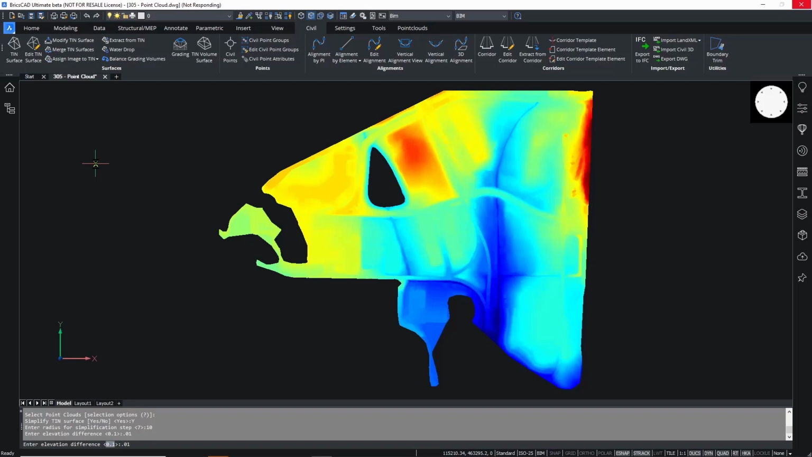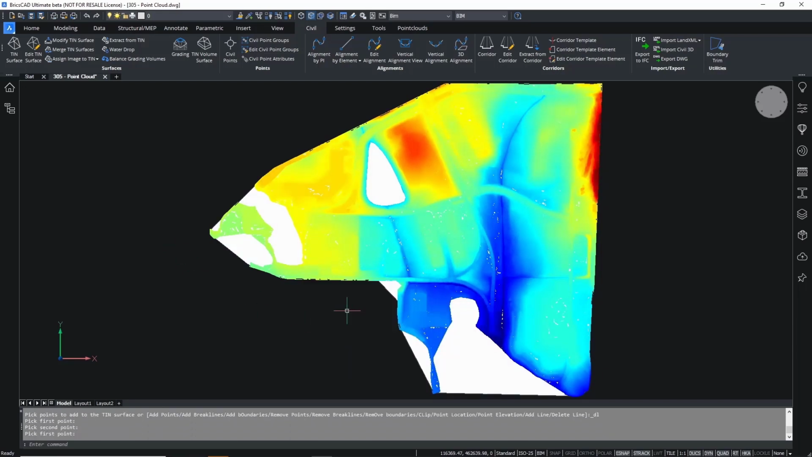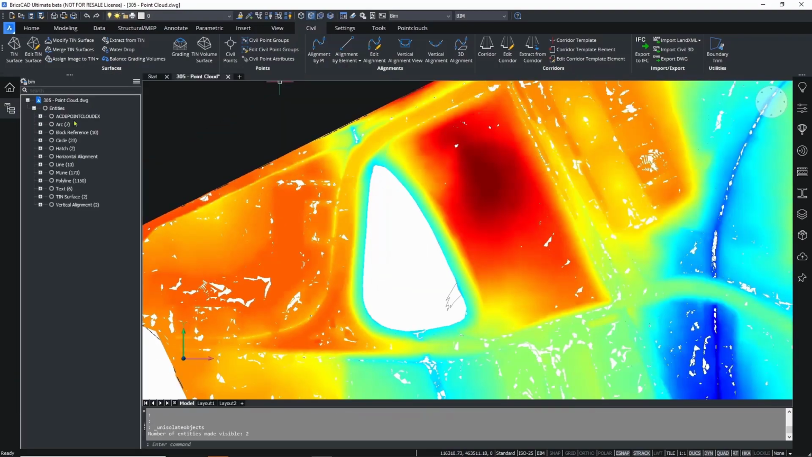BricsCAD Pro can create tin surfaces from large files by intelligently filtering points at similar elevations based on user-defined parameters. This will remove any unnecessary points. So this means that large point clouds can be used without compromising on the accuracy of the final model.